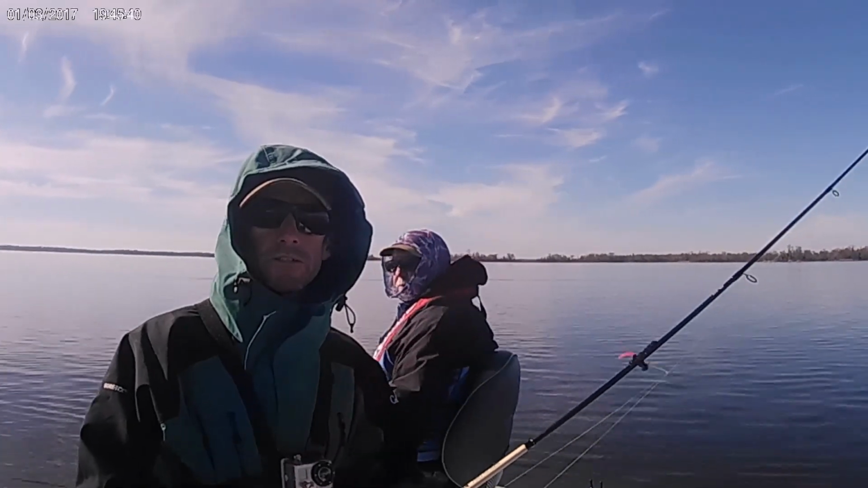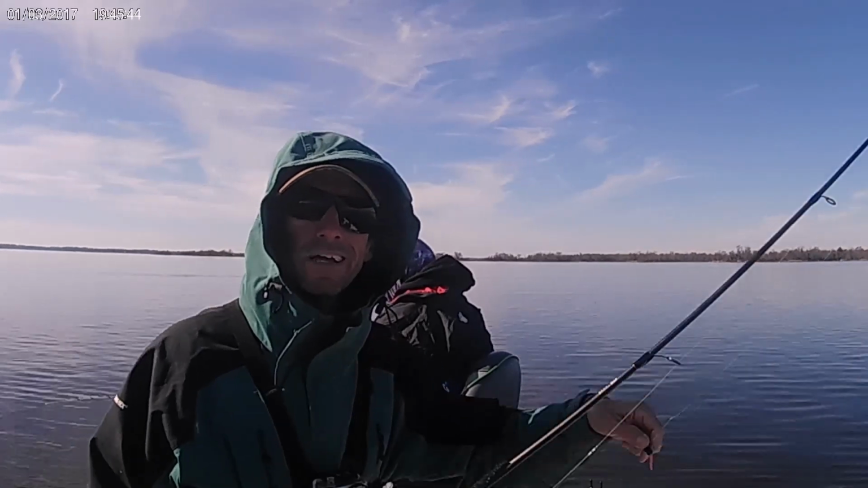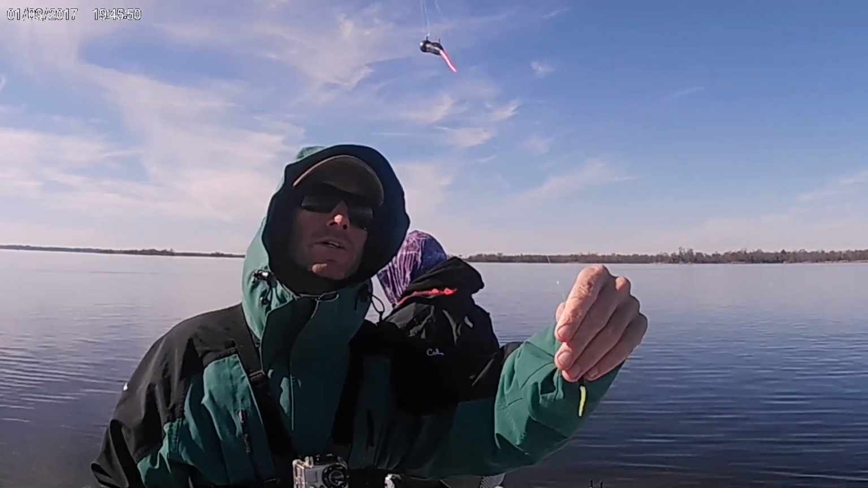Well, guys, we had transducer issues, so we're back to cannonballing now. Which is just a double rig right here, double quarter-ounce jigs. We're gonna drag them around, see if we can catch them.